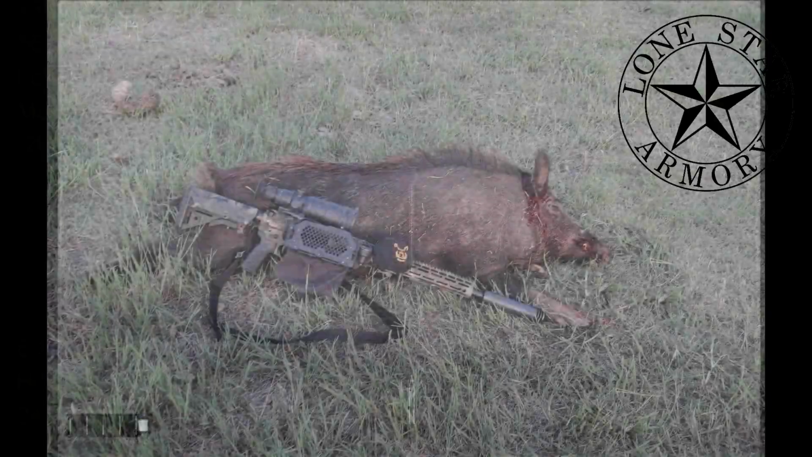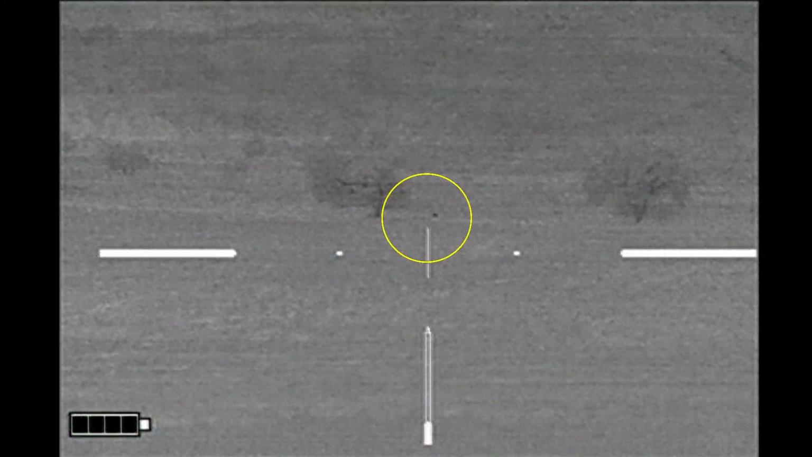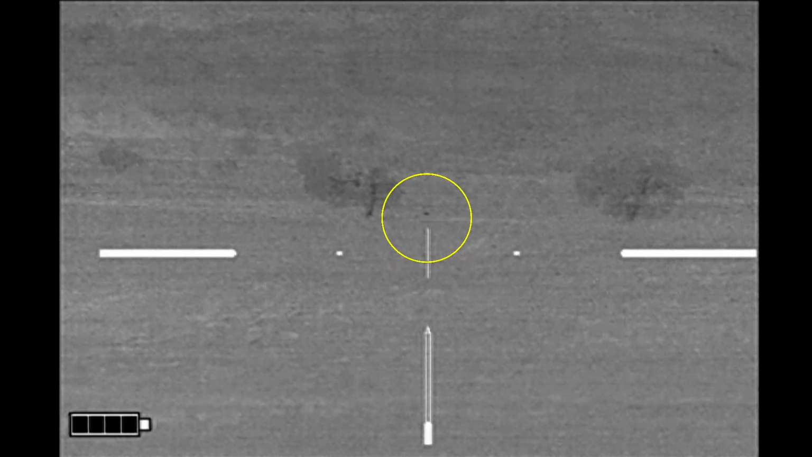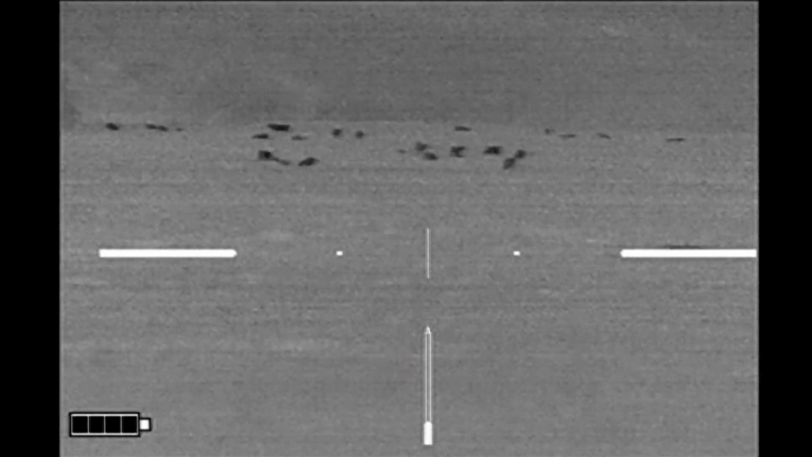This was an easy 55-yard shot on a 180-pound boar with my Lone Star Armory TX15 multi-purpose carbine enhanced, shooting 6.5 Grendel Hornady SST 123 grain factory ammo. Got back to the truck, and off to the east spied this hog way off in the distance, just coming onto the property. Made a blind stalk towards the hog, and he disappeared on me.